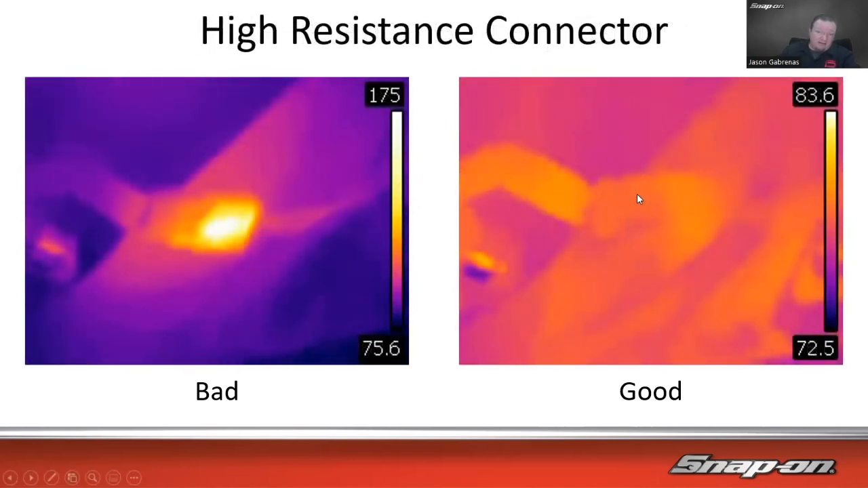High resistance connector, we saw this one a little bit earlier. So right here, we have no extra heat on this connector at all. Looks good. And then on the left-hand side, that's the bad one. That could be corroded, could be just not making quite the right contact, and it's just increasing the amount of current flow, which increases the amount of temperature, which gives us 175 degrees on this connector right here.